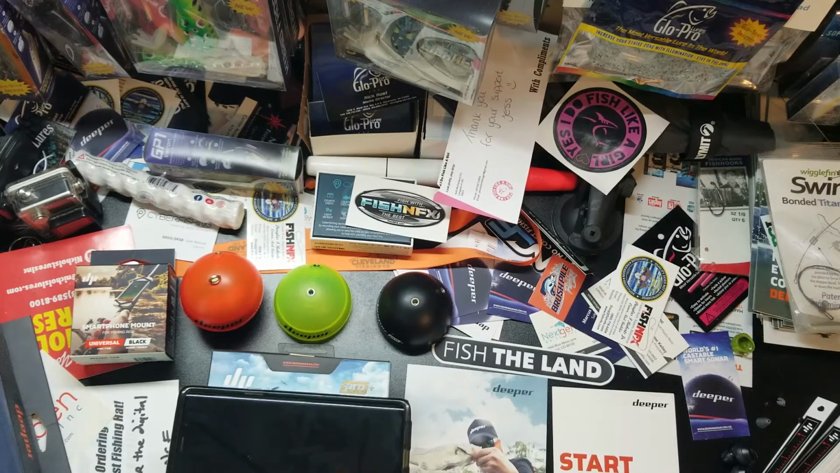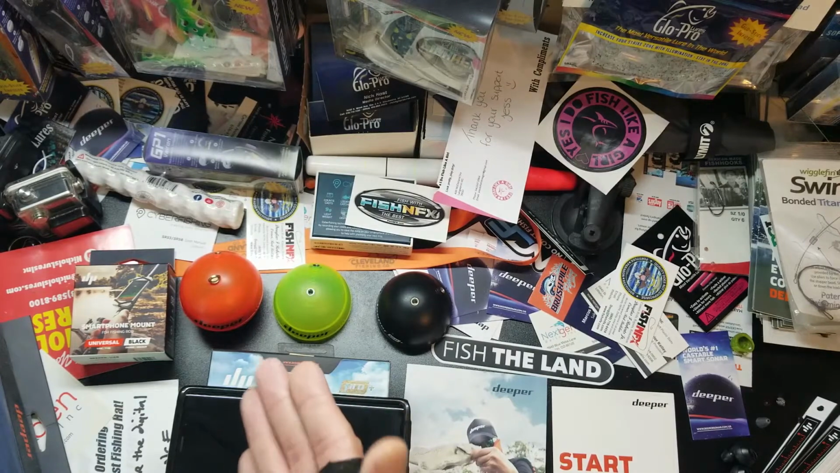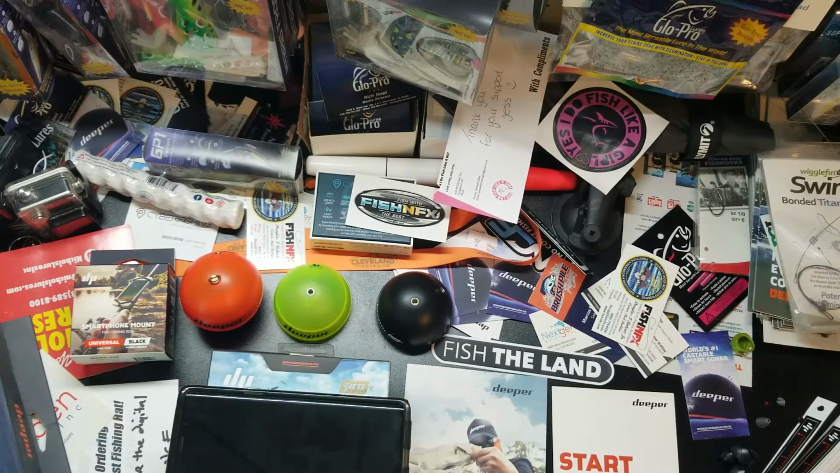It's Deeper Sonar. So what Deeper Sonar did was kind of revolutionary. It invented a portable castable depth finder, mostly for people who fish from the shore like myself. In real time, when you cast this out with an app on your phone, it'll show you detailed information about what's going on underneath the water. And from fishing for years and years, I believe that everybody who fishes from the shore should have one of these and take advantage of the technology.